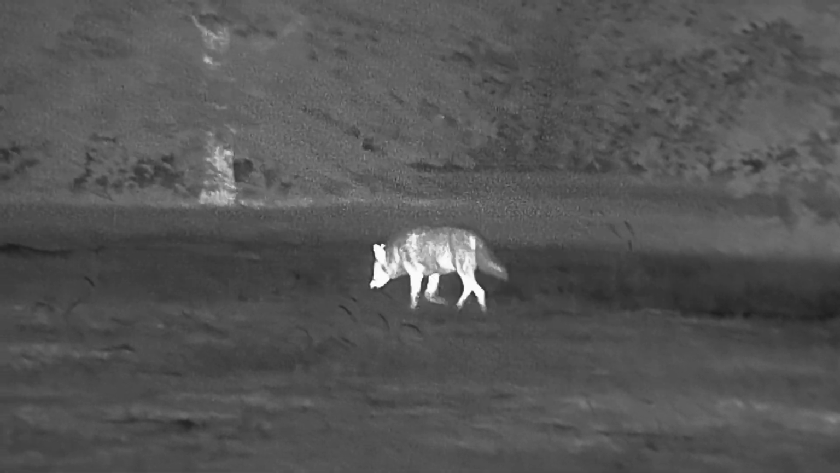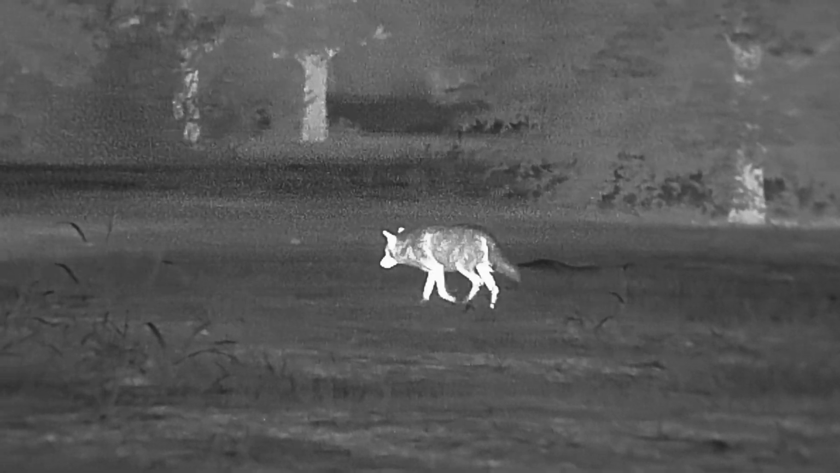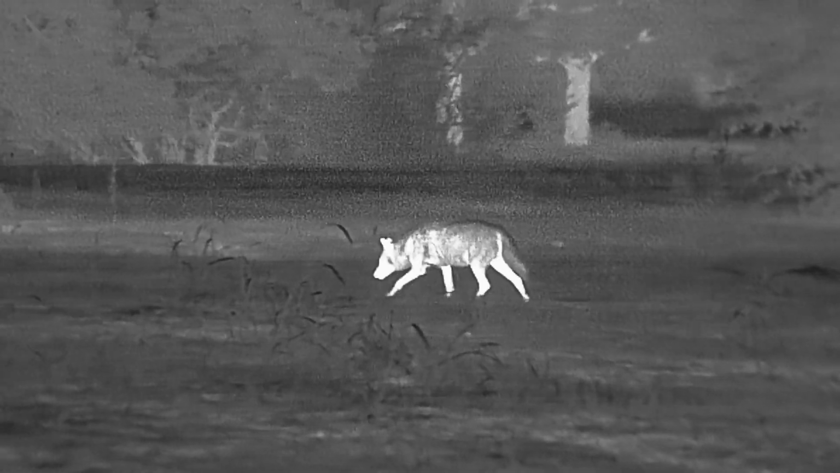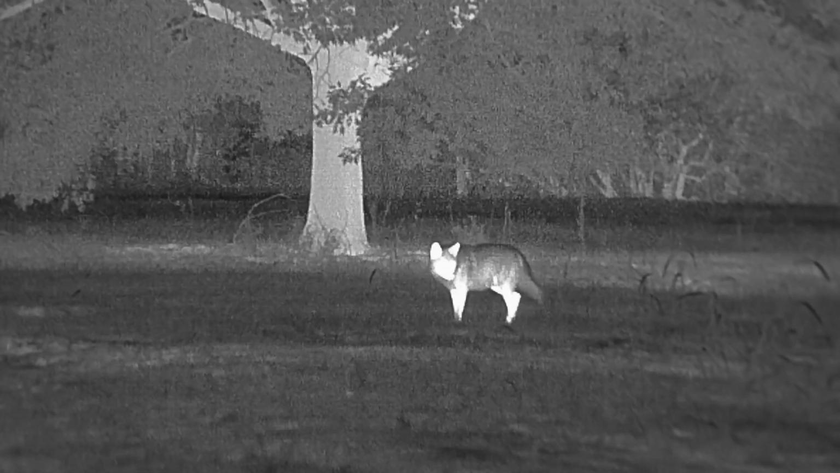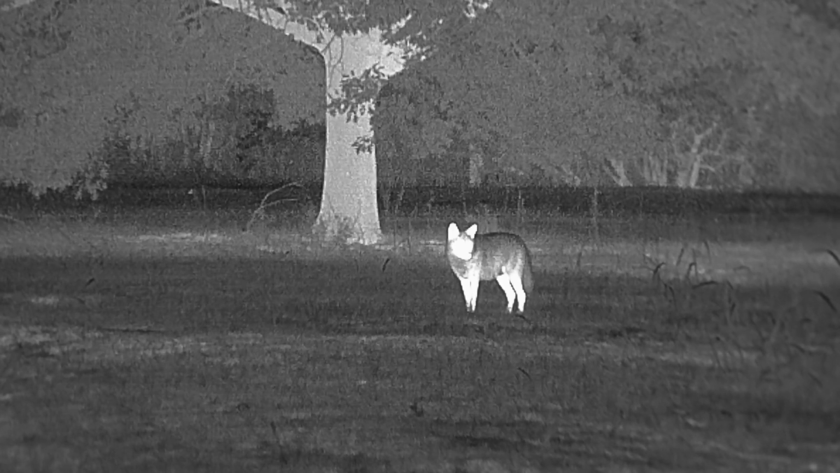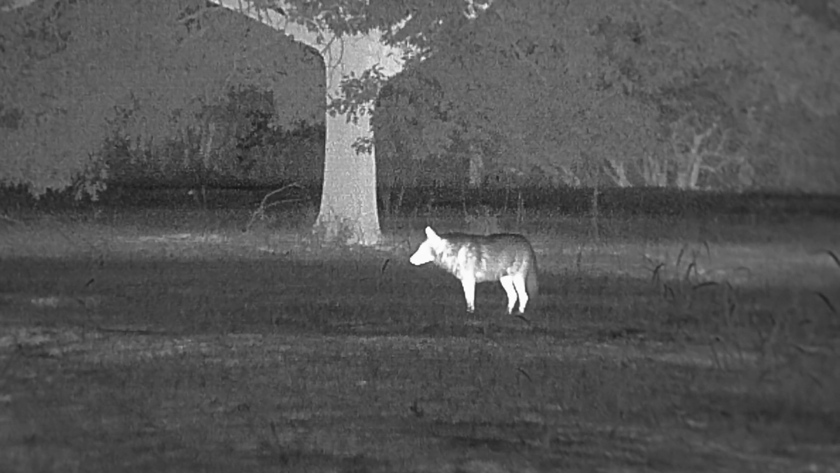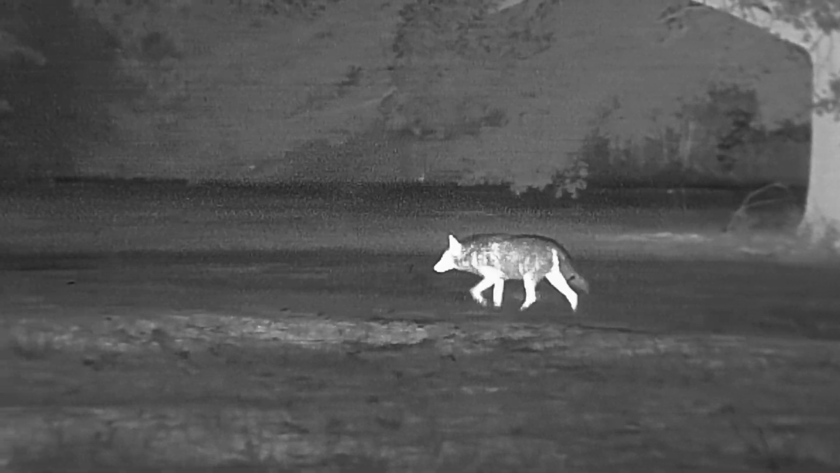You know, one of the things I feel like makes night hunting so much fun, for me especially now with thermal, is having the ability to use the cover of darkness to slip in and out of places completely undetected, and even in some situations like this one in particular, have multiple animals walking and moving all around you without them having a clue you're there.